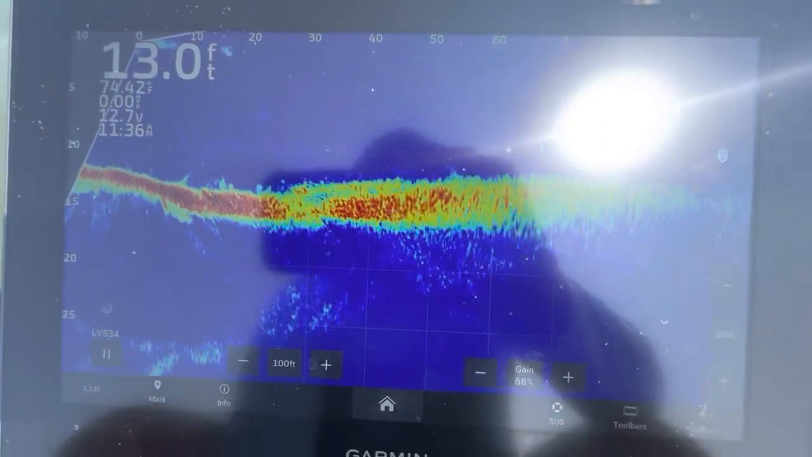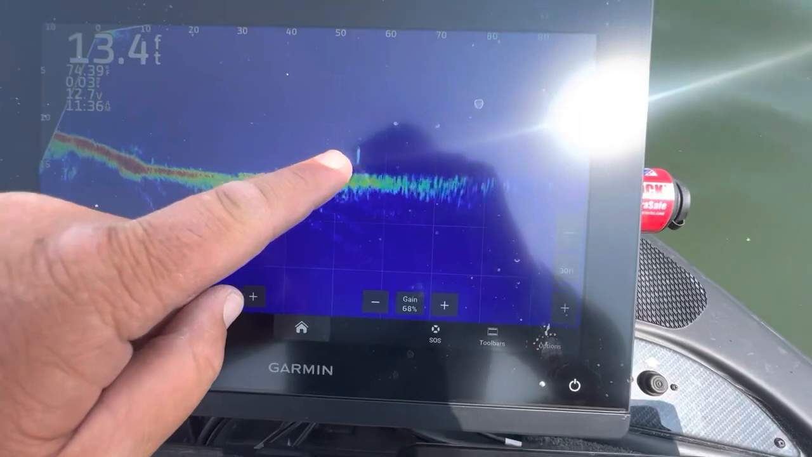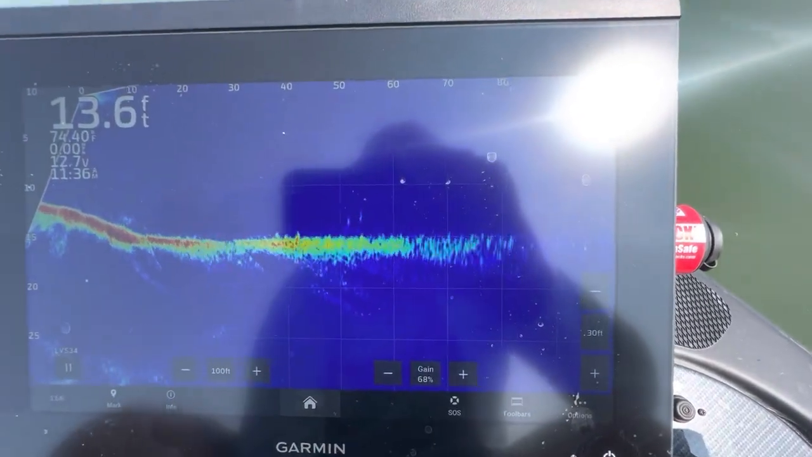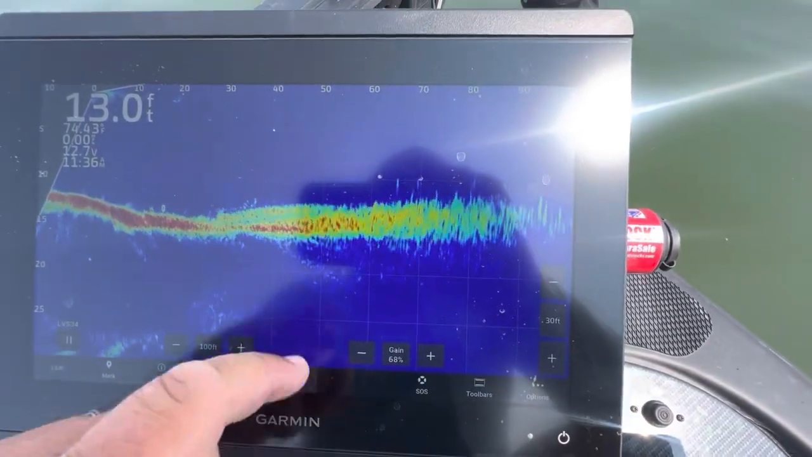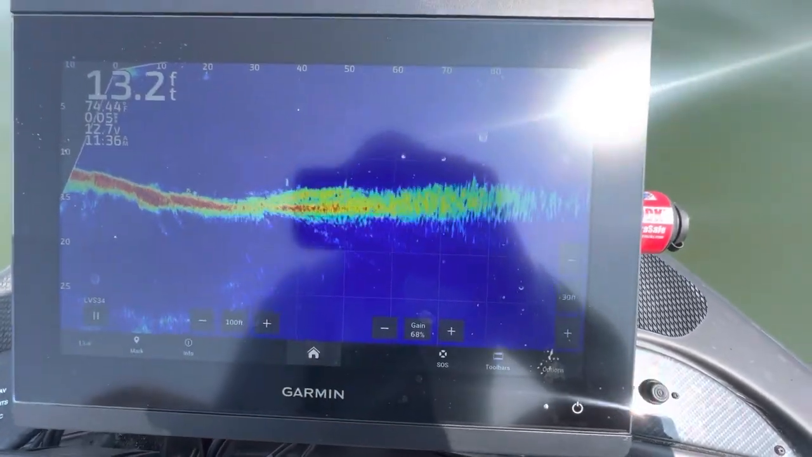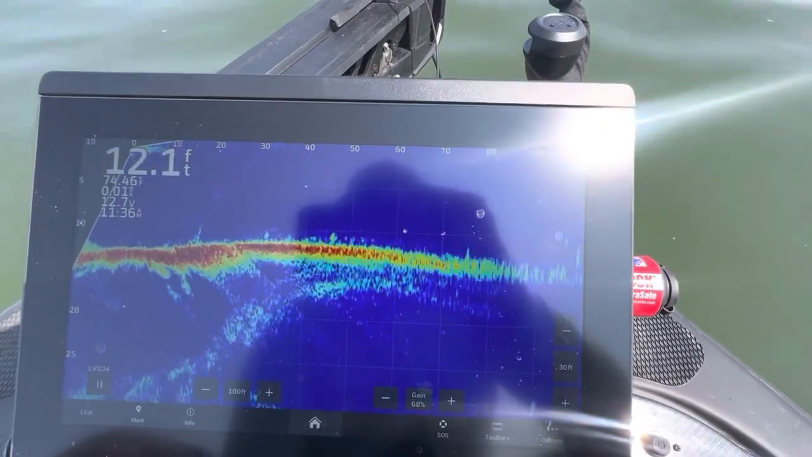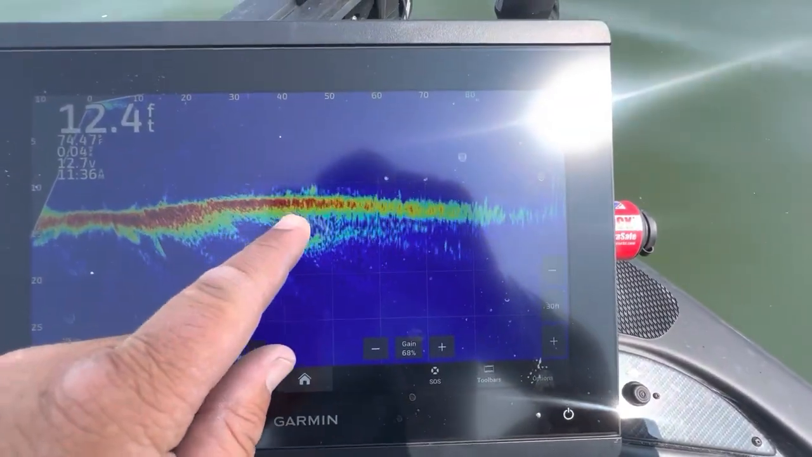on the LVS34. So all these little marks, these are all bass. Those are up from the bottom, but all these little bumps, well, those are up from the bottom too. Let's see if we can get a better idea. Oh okay, this is good. See all these little bumps right here?